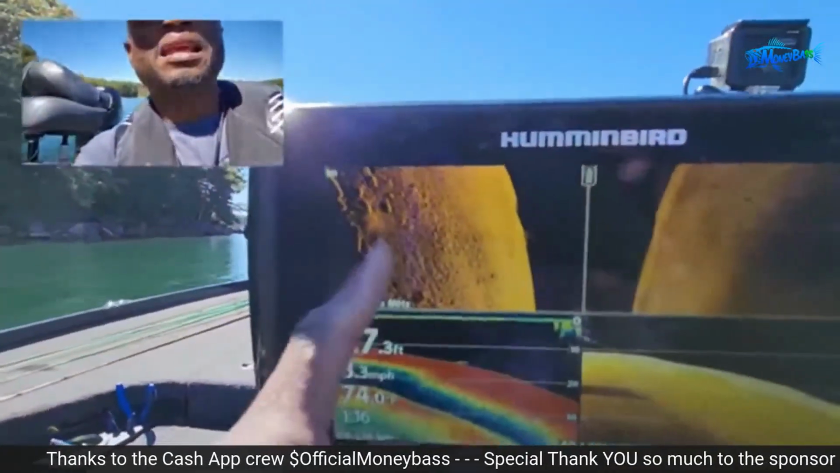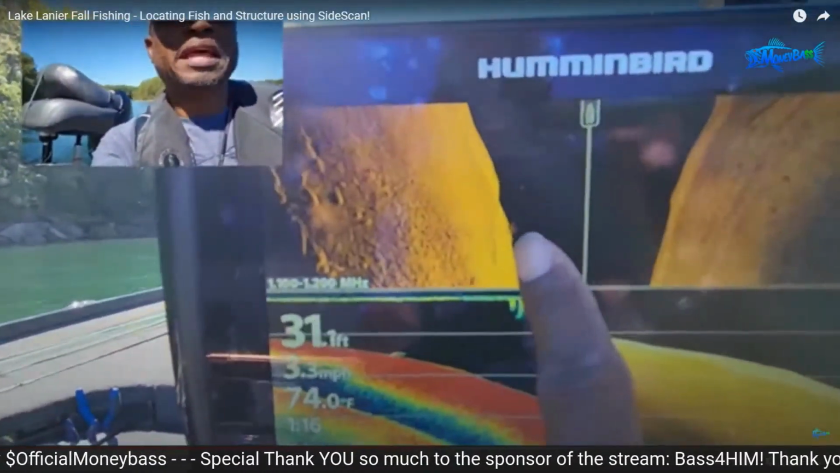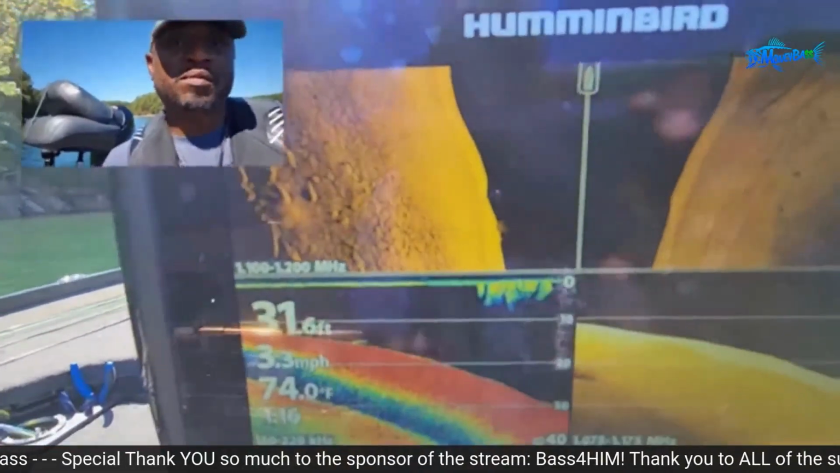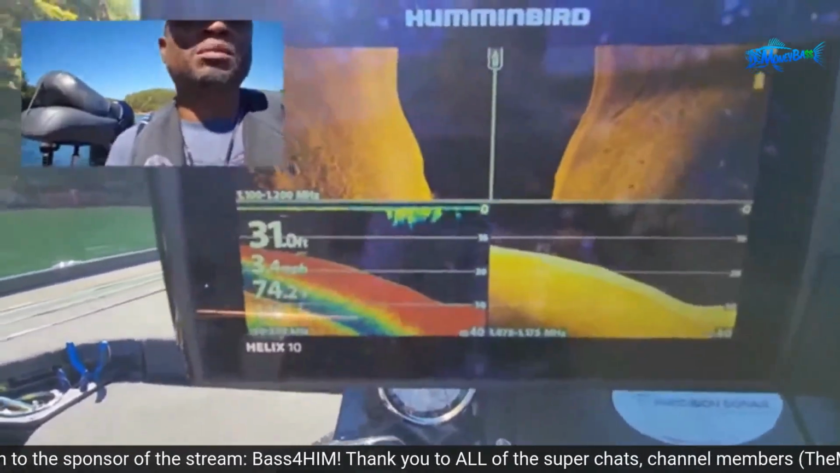And that side imaging is going to show you what you can't see. Look at that. There's a laydown right there. Now that's out there kind of deep, and you can mark that and maybe go on top of it with your sonar. Maybe they'll hit a drop shot or something like that.